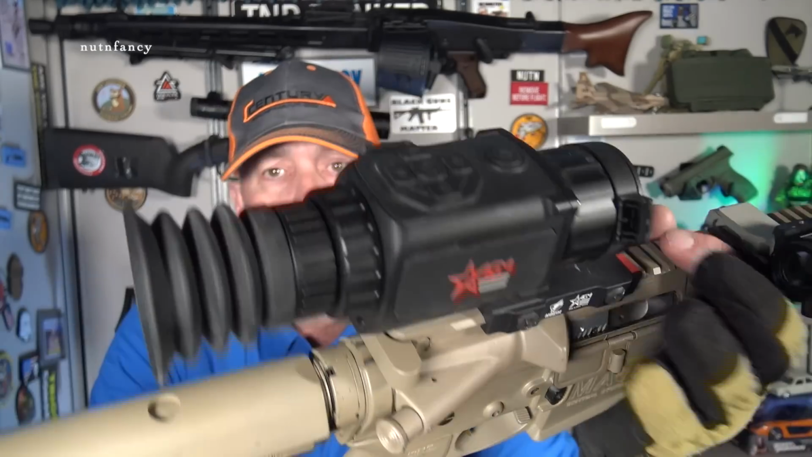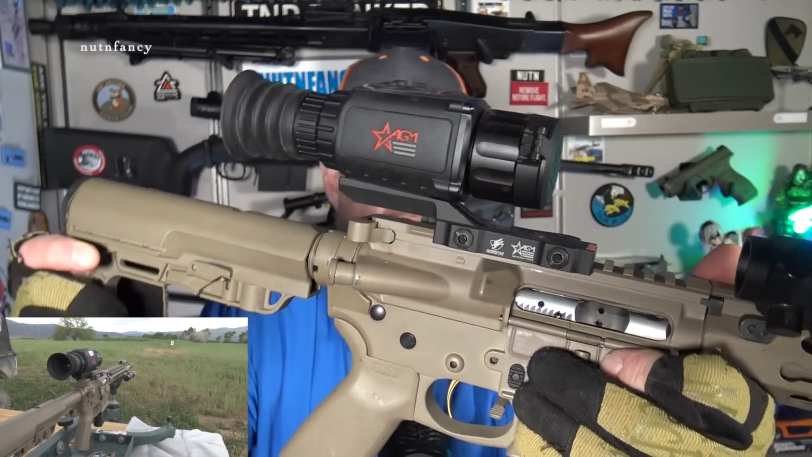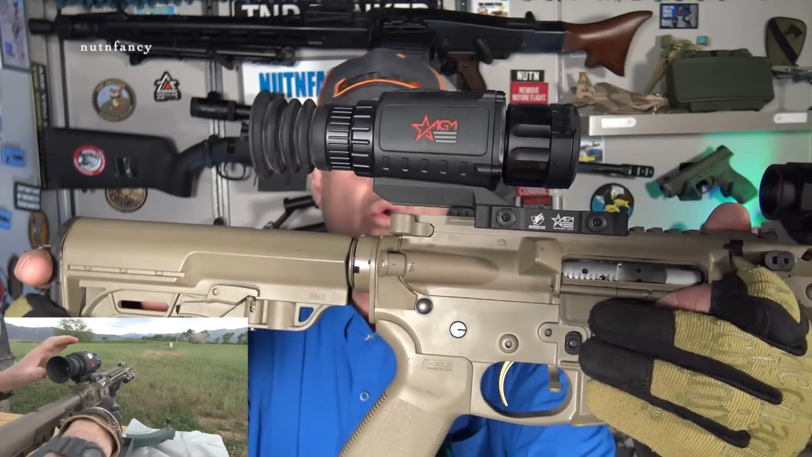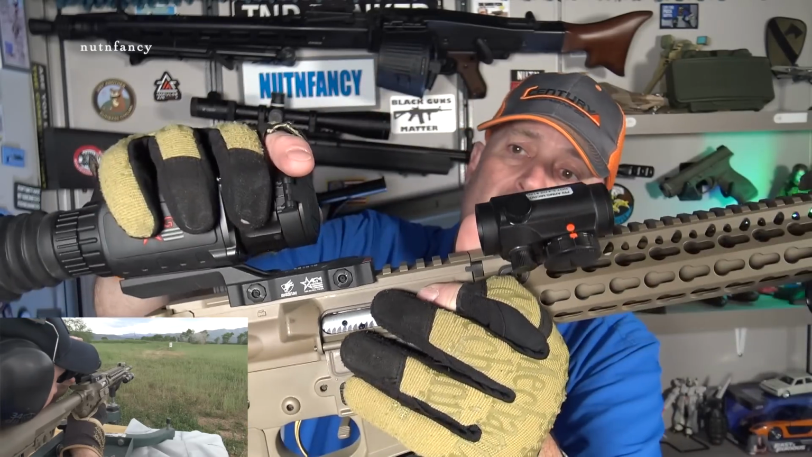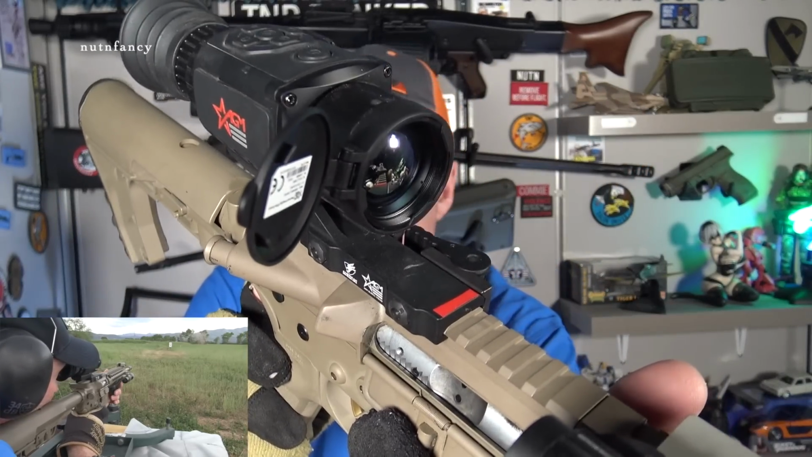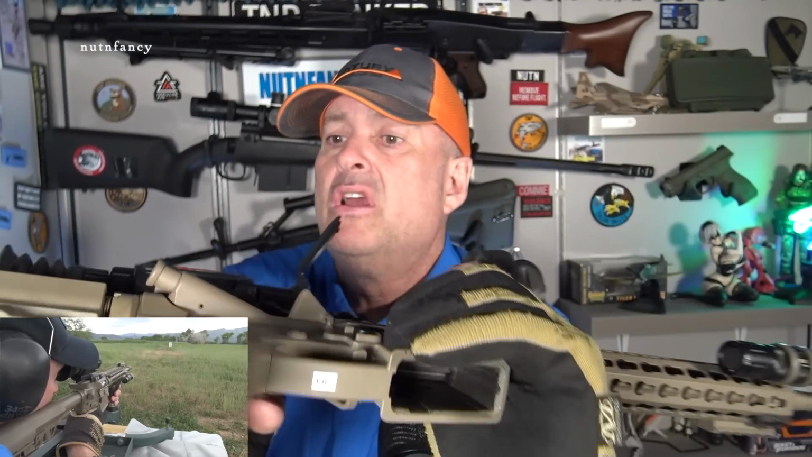Okay, and that is literally how you use a unit. I find the AGM Rattler series very easy to use, very intuitive. It's quick to turn on. It's quick to give you presentation. I think the objective cover's easy to manage. It didn't fall off or snap during testing, which is a bonus with the curse of the friggin' desert.